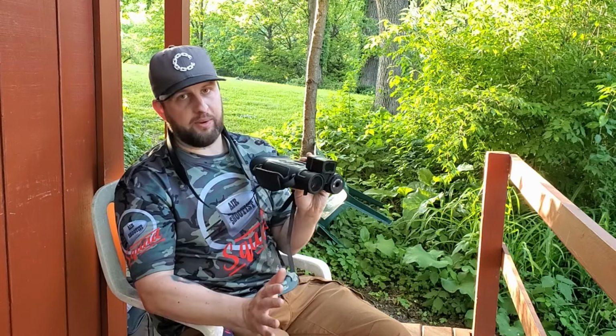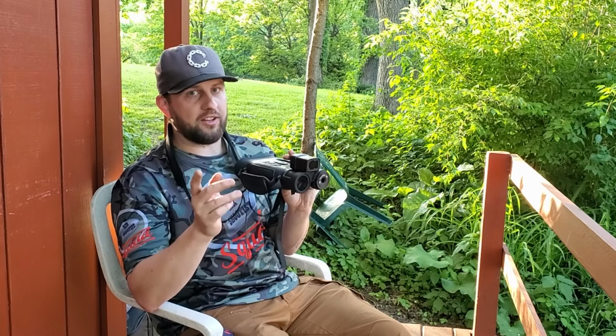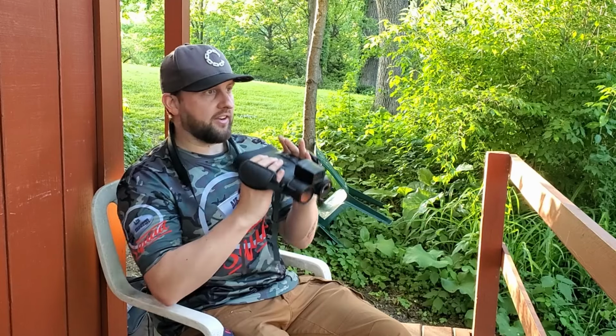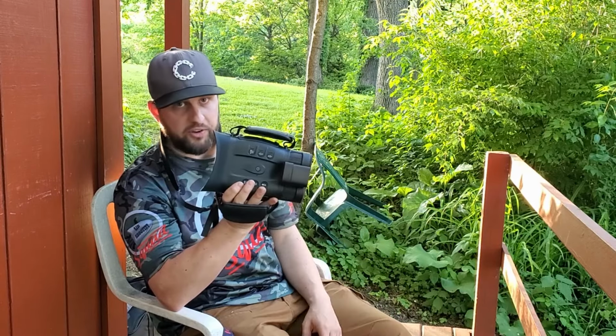Now, the main thing about this thing is the night capability. So we're going to get into that next. Let me show you a quick clip from the day that I got this thing. It's crazy. I opened it out of the box and just started looking around, and I spotted a gigantic raccoon, which I couldn't see with my naked eye. So that's the thing about this, right? If you get something like this, you're going to see all types of stuff at night that you would have never seen without it. So let me show you that clip next.